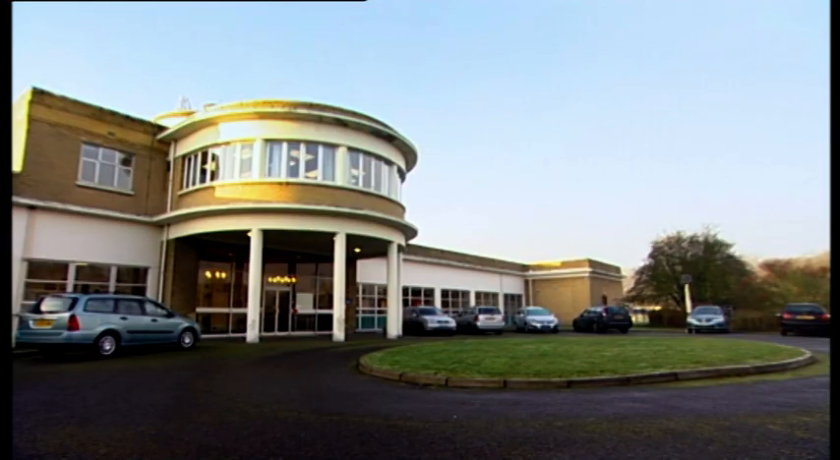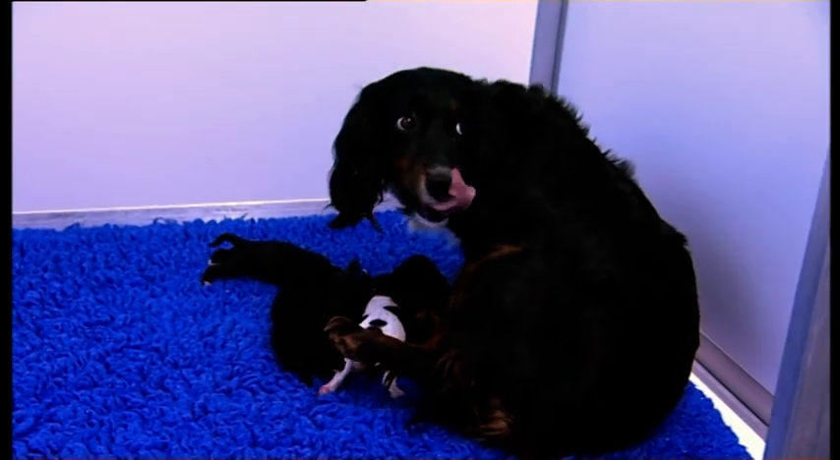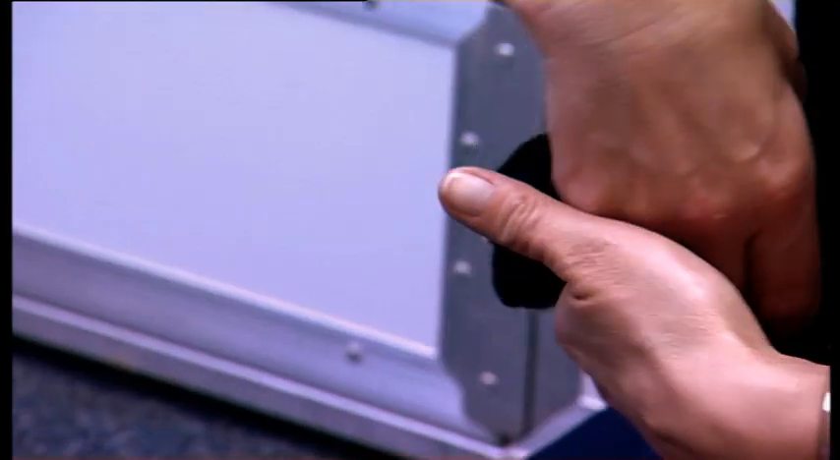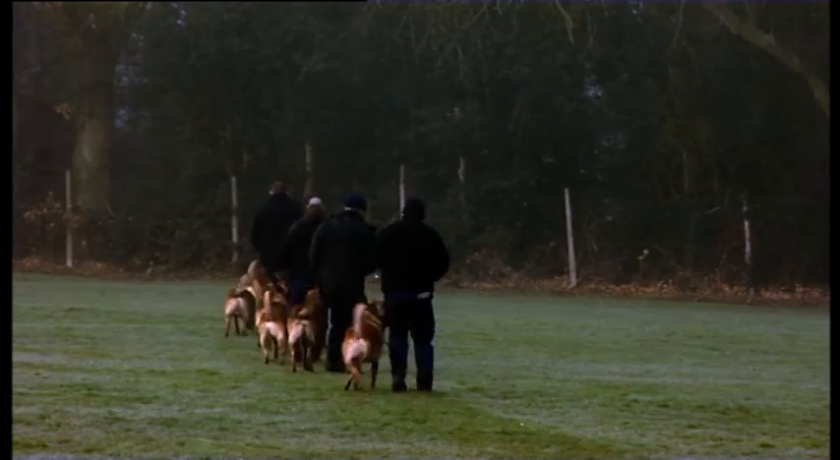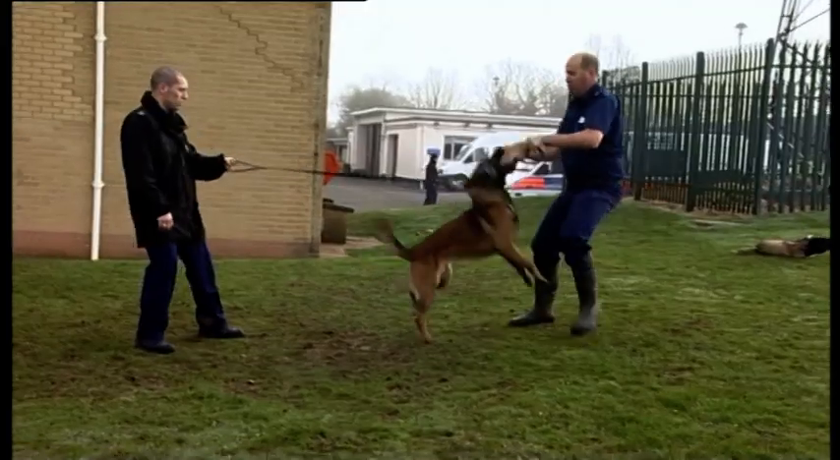Sugar's home is the Met's Police Dog Training School, where everyone is literally mad about dogs. I think we've got 4 boys and 1 girl, and they all look pretty healthy. Sugar is one of the dog squad's brood bitches, and her human family hope that at least one of these pups will be as good as Diesel. As the puppies get older, we'll start weaning them, then they start to get tested, go out to handlers, hopefully. The Met's dog school also breeds German and Belgian shepherds, known as Malinois. They're used as general-purpose police dogs, jack of all trades, aggressive and agile, with a good nose for searching.